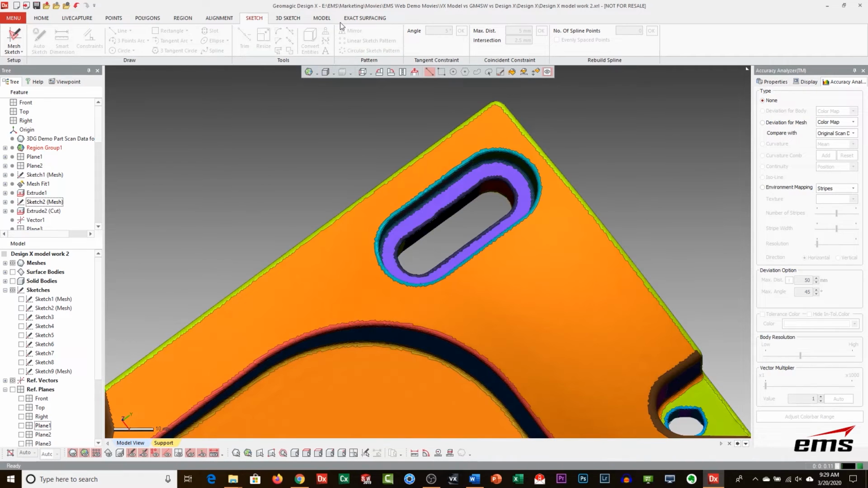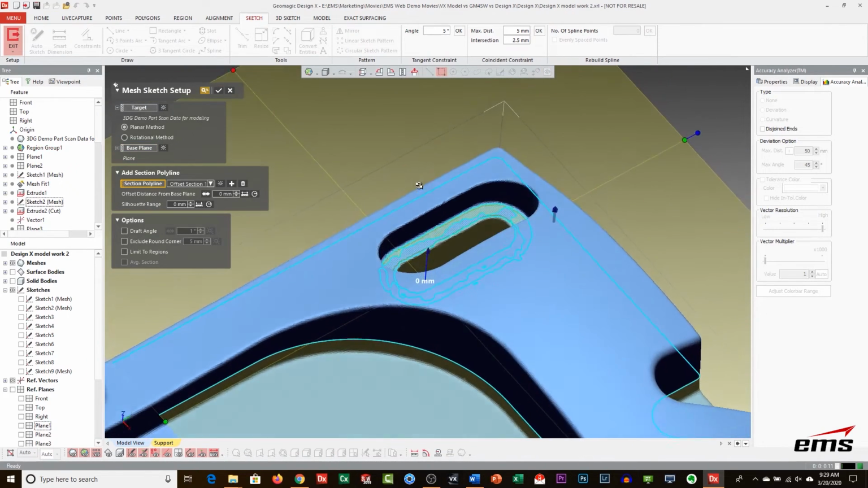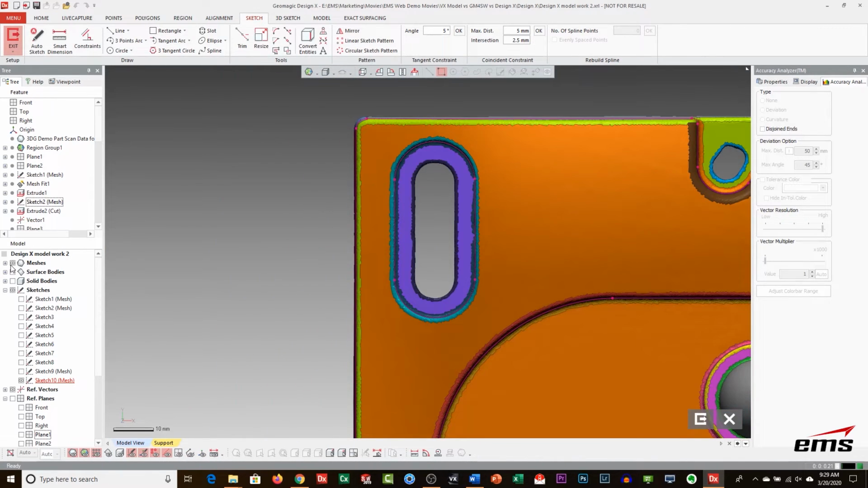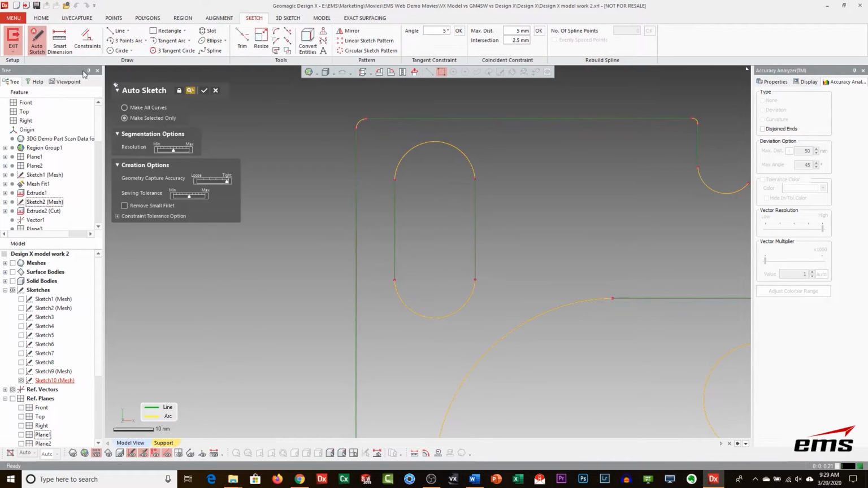As I mentioned, if I go to sketch and I say mesh sketch, I don't even have to build a plane ahead of time. I can just pick that region group, and then I'll slide it up a little bit and then hit OK. That mesh sketch, as I mentioned, is right on that region group. And then I can use this auto sketch command and window in, and it'll automatically build the sketch for me.